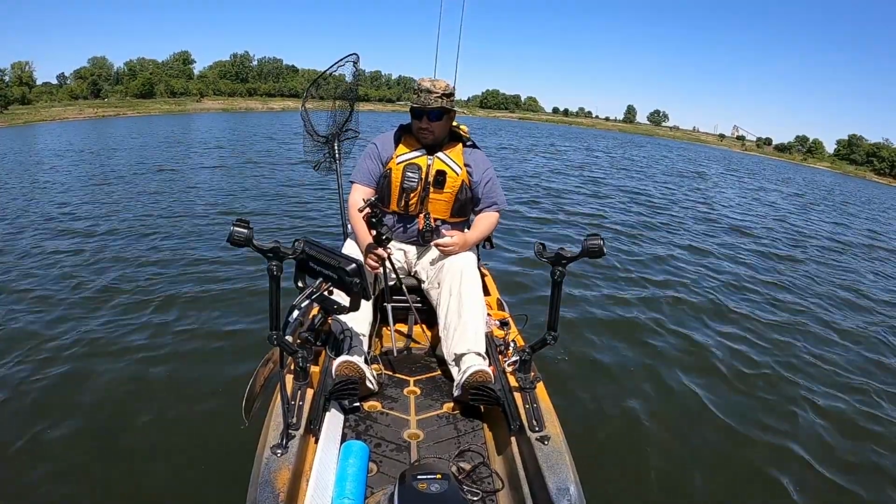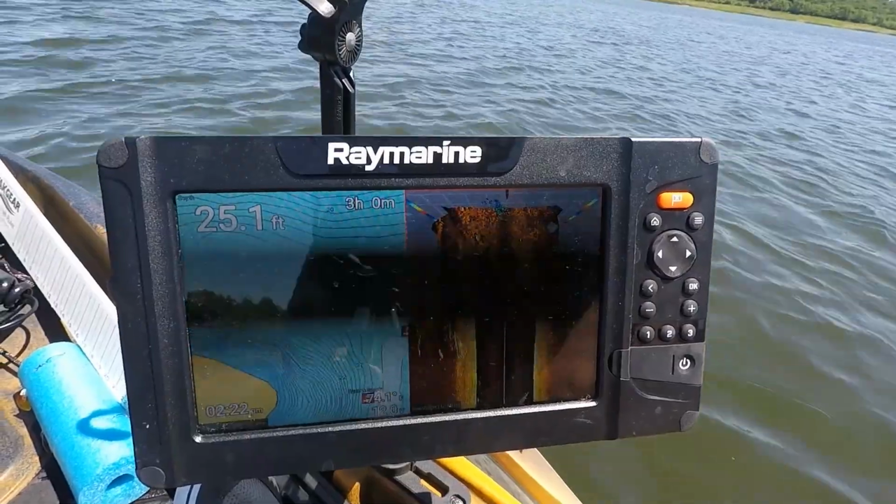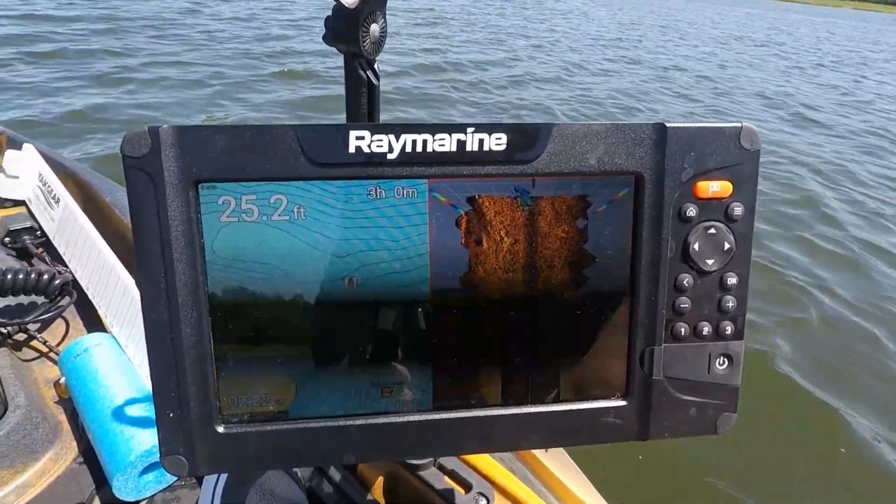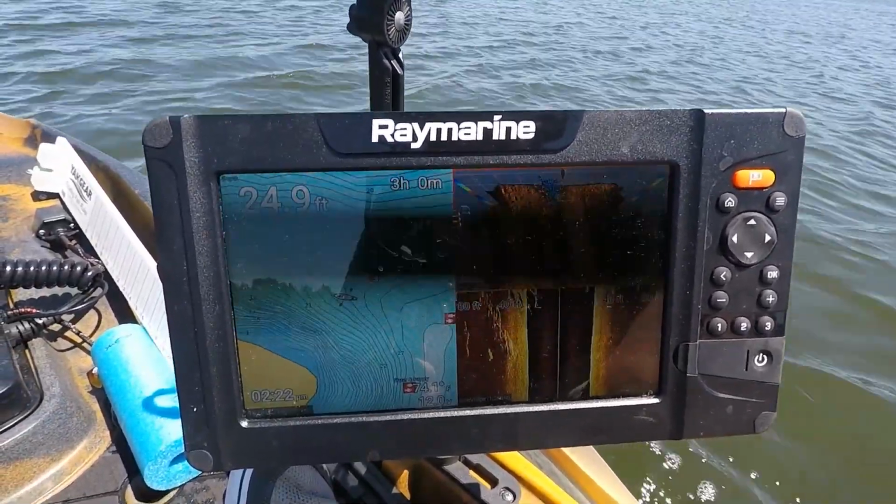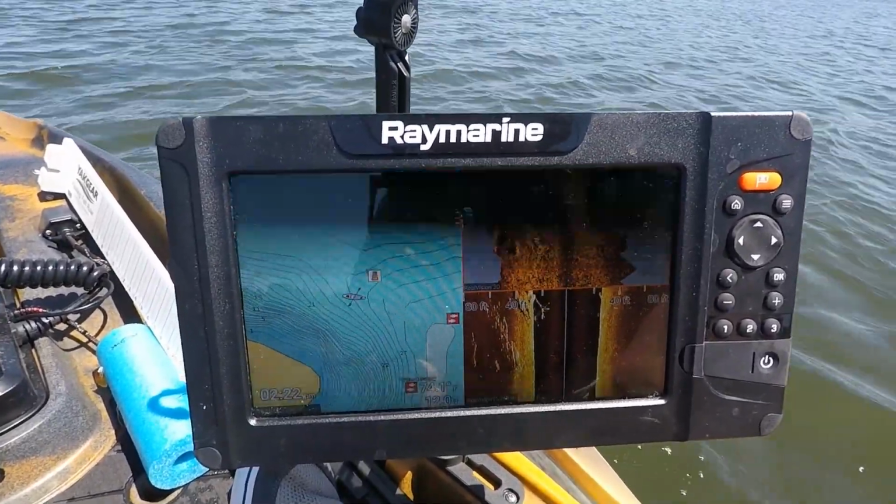And we're coming up over this thing right here. It should be coming over here any second now. It looks like there it is to our left. You see it right there? We have it all on the left side. You see the side imaging? It's essentially a pretty wide spread.